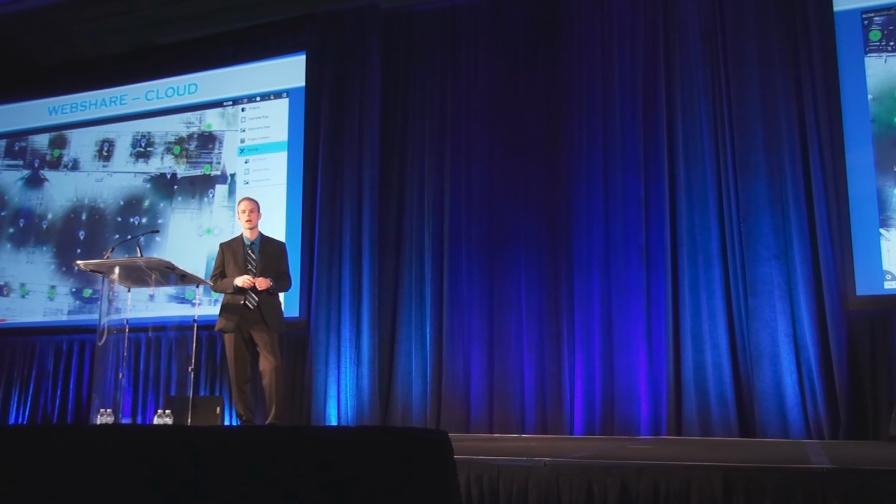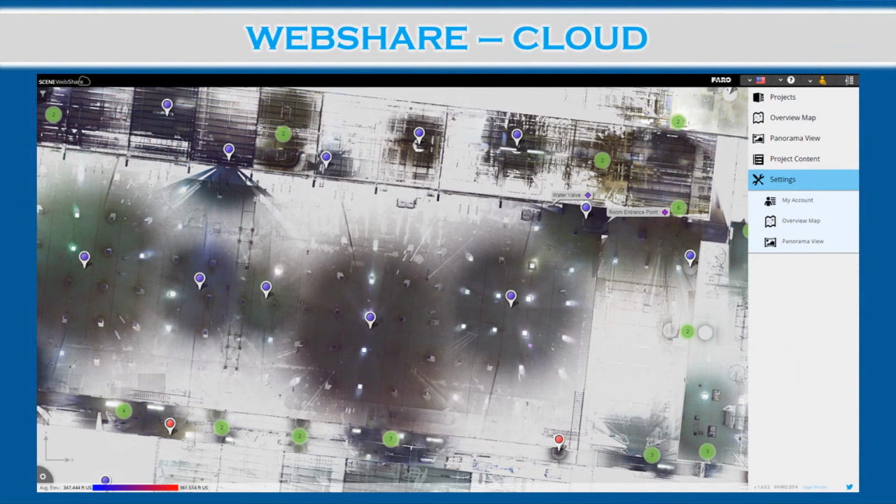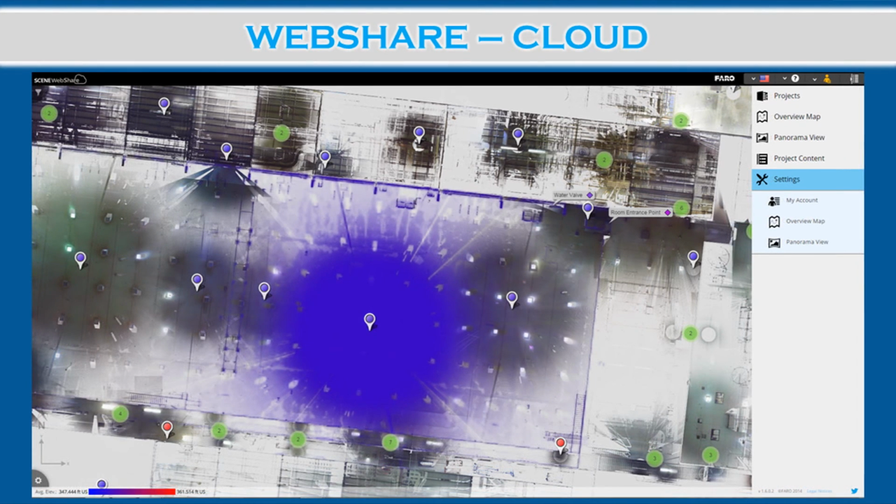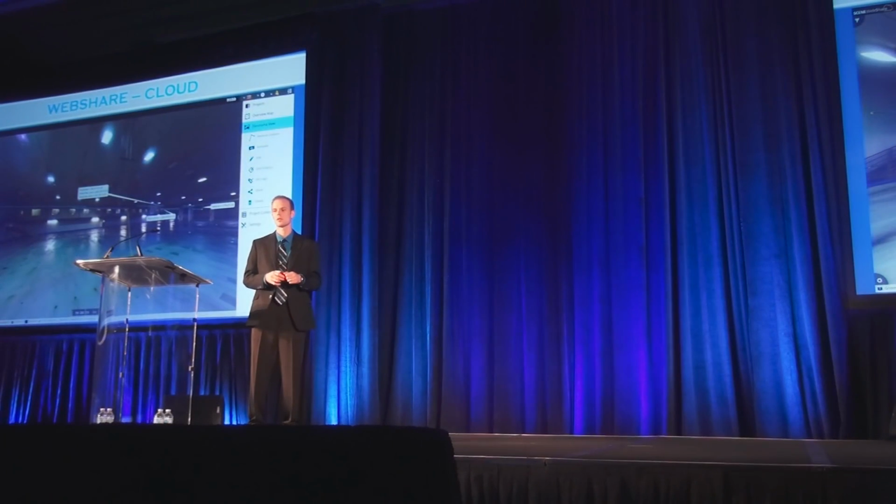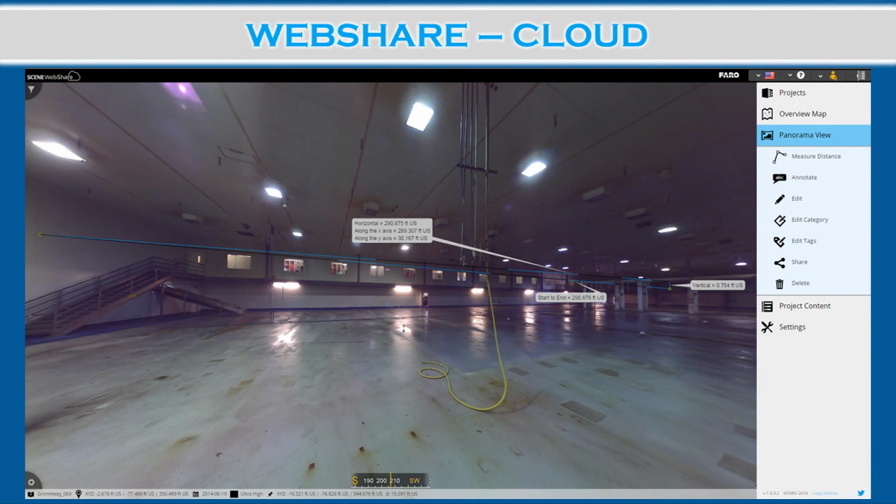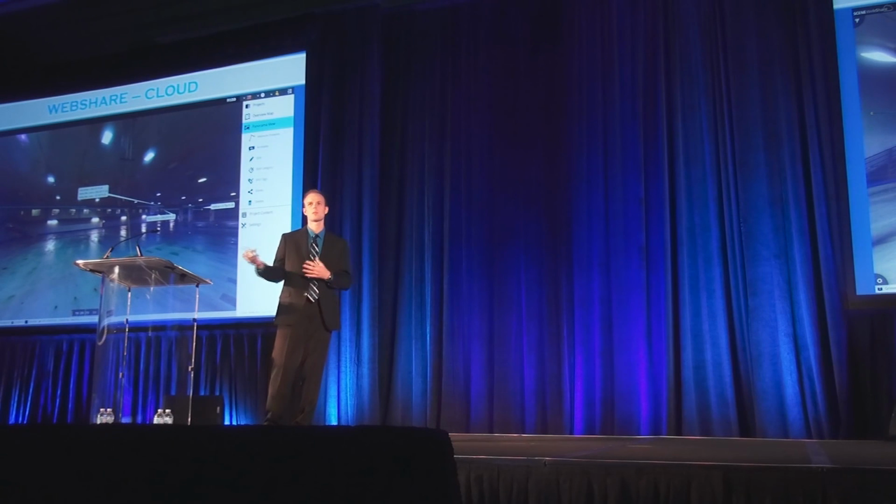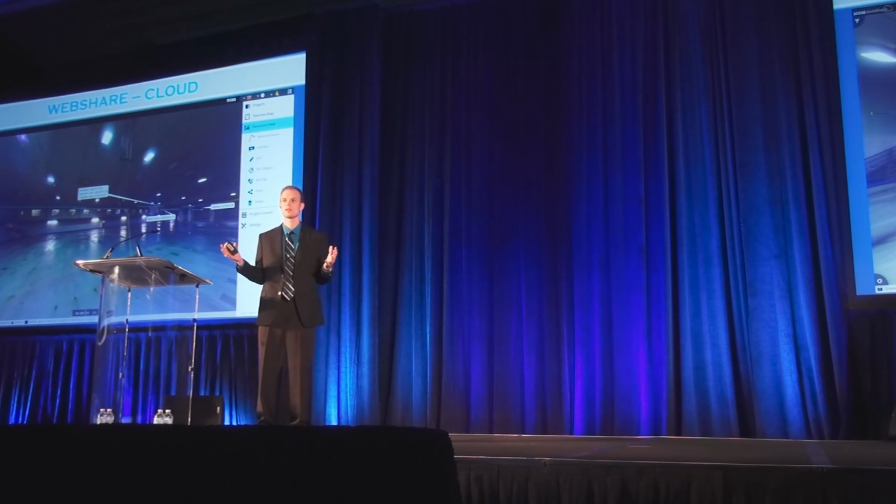So this is some of the WEBSHARE Cloud of the building project that we're reviewing. So from here, the client is able to pull distances from wall to wall, getting the area of a room, and then walking through their entire site in the panoramic view. And being that the company doing design and engineering was coming from out of state, this is very valuable to them. If they need to go measure a room or look at a piece of equipment or anything, they don't have to fly out here.